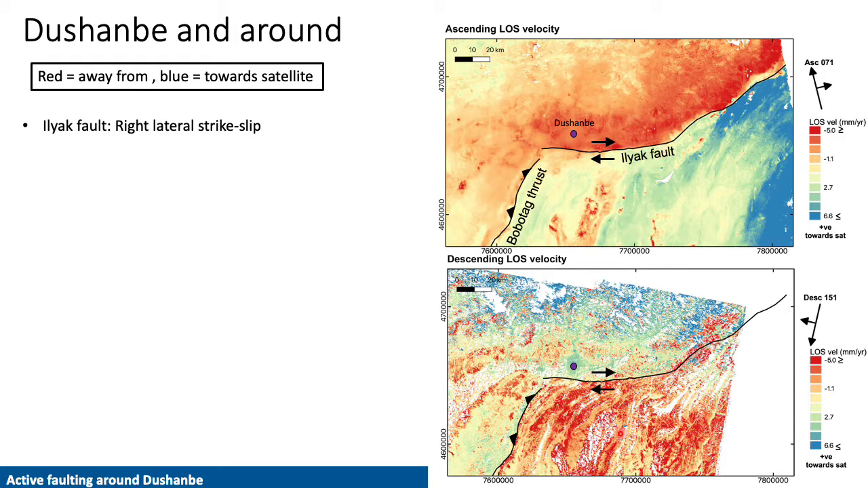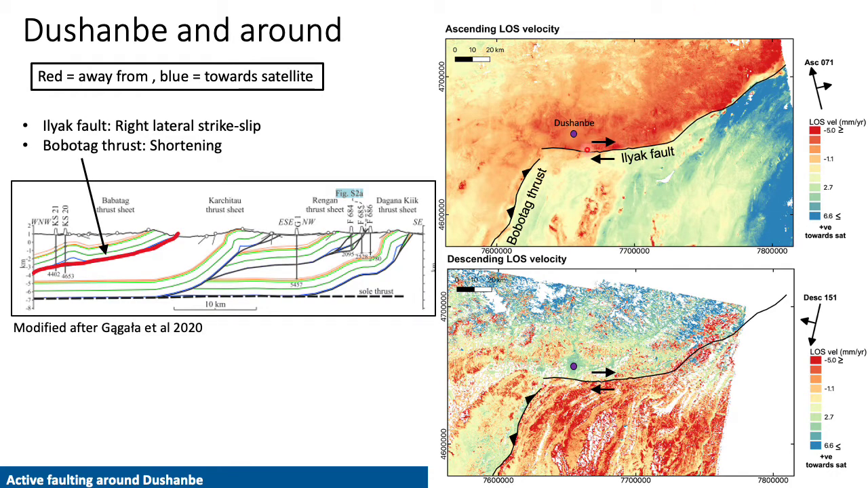Here are the zoomed in velocity maps, and we can see the trace of the Ilyak fault picked out very clearly by this colour change. We also see a sharp colour change on the Babatag thrust, which lies at the base of one of the basin's anticlines. We interpret this as shallow aseismic slip.